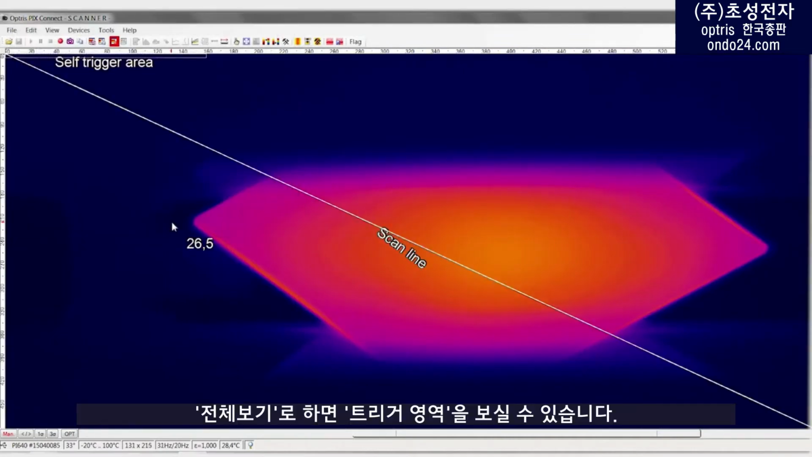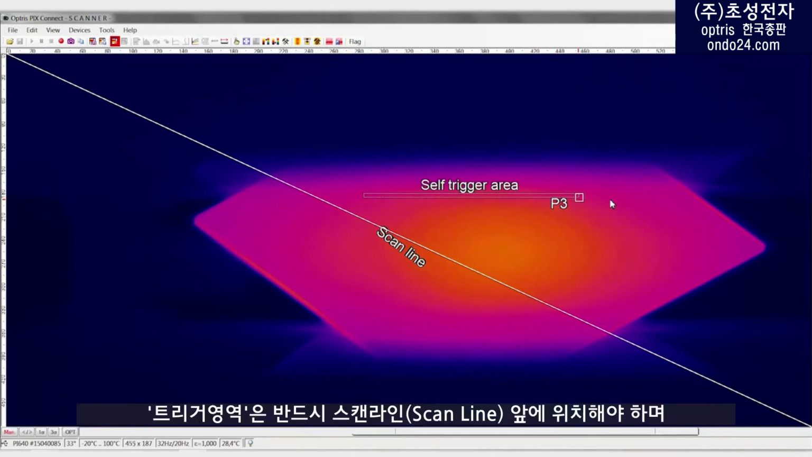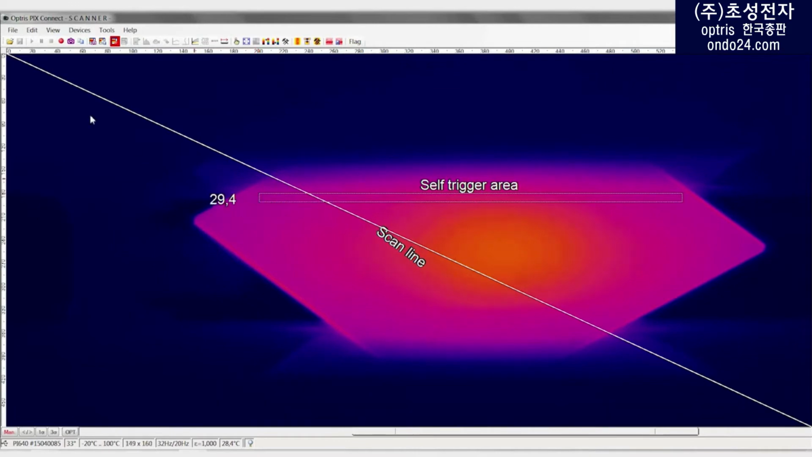In the alignment view, you now see the trigger area and the scan line in the top left. Now you have the possibility to position the trigger area within the image as required. The trigger area must always be located before the scan line in the direction of movement of the object. It should be sufficiently large to detect the moving object.